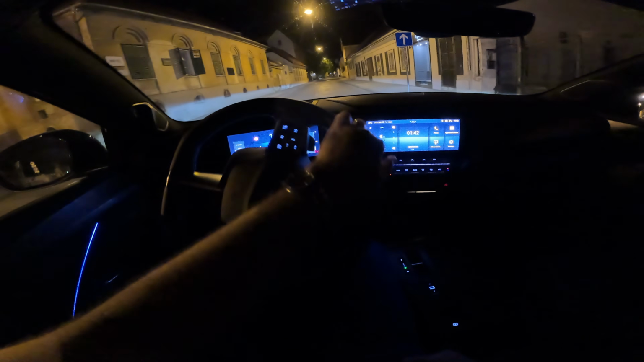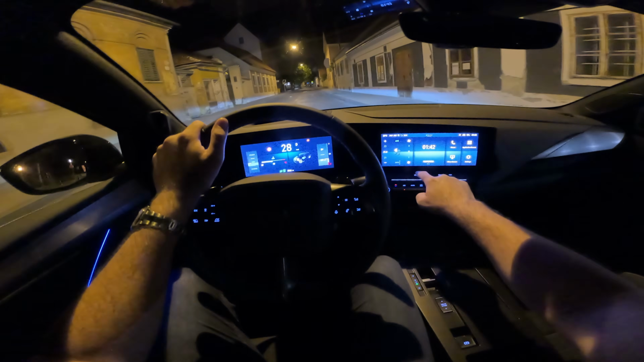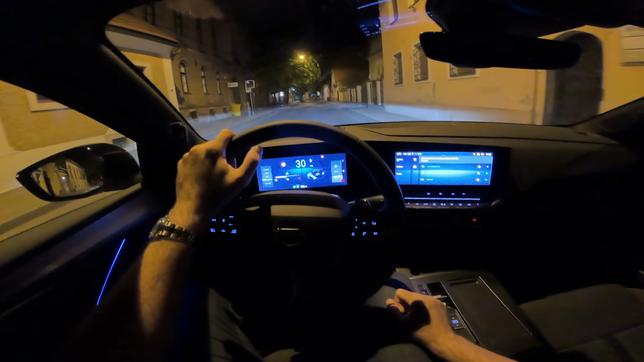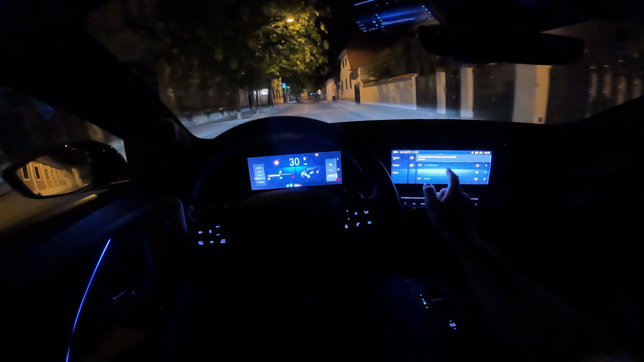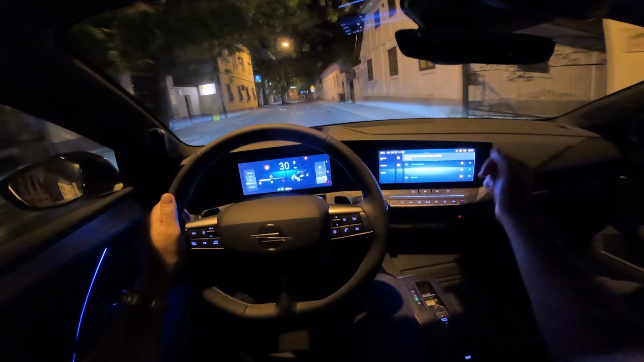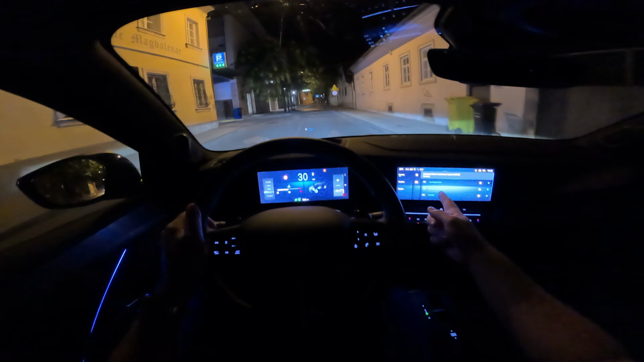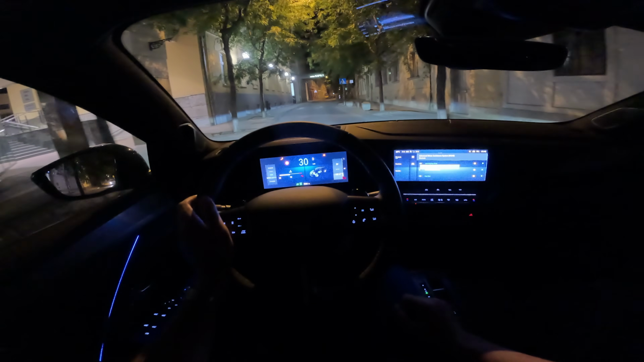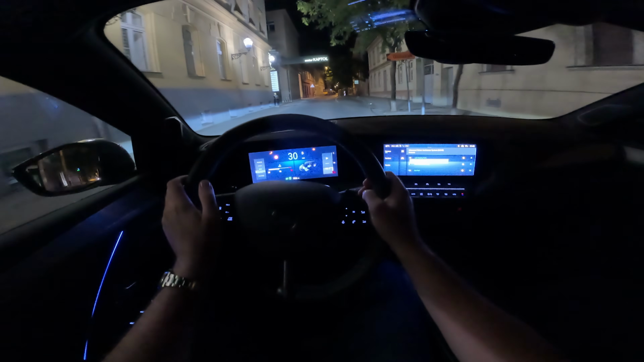So there is a physical button here that gets you straight to the driver assist and safety systems. And here you have these shortcuts which you can configure before the drive. And one of them currently is excessive speed warning. So if I press it now, it's turned off.